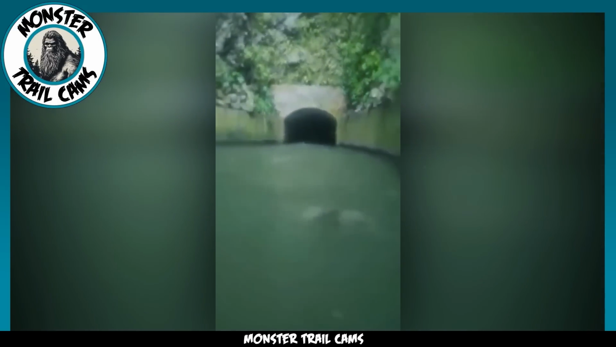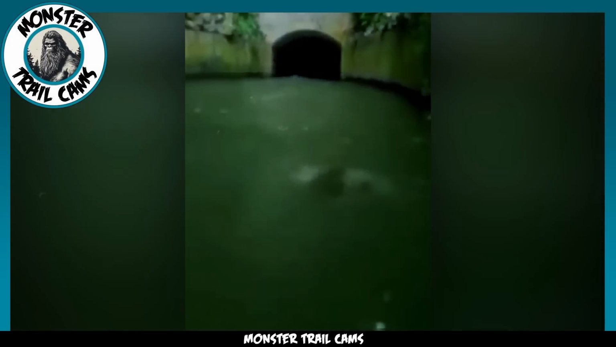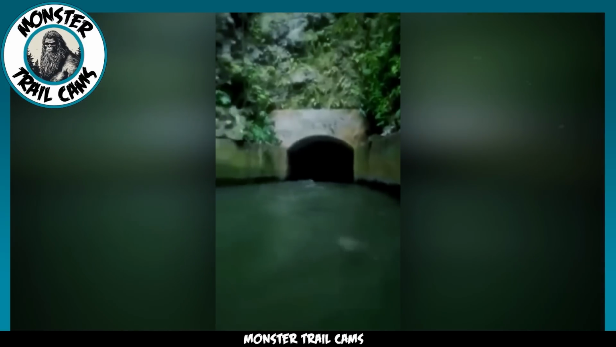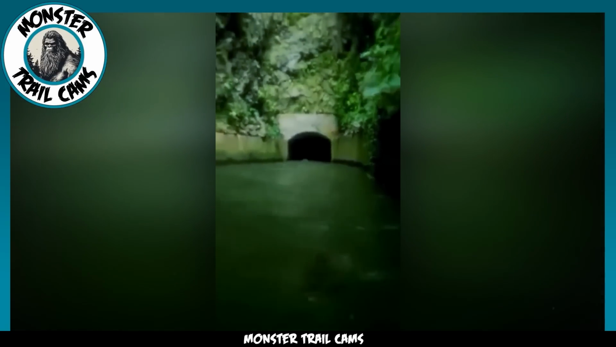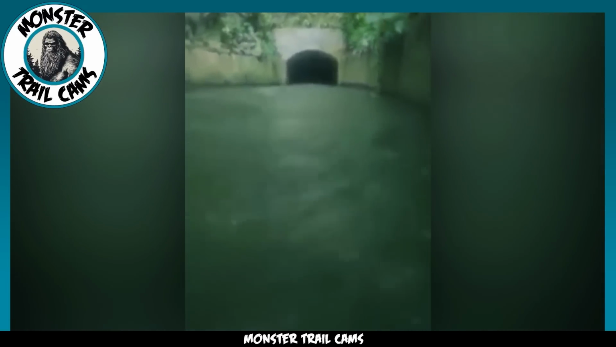Alarmed, the group promptly reported their eerie discovery to local authorities, who wasted no time initiating a thorough search of the area. However, their efforts came up empty. Digging deeper, the researchers learned of a haunting coincidence. A woman had vanished in that very region just a year prior. Though her body was eventually found, the mystery of her disappearance remained. Was the figure in the water the restless spirit of the same woman, still lingering in the place she last knew? The footage keeps the chilling question alive.